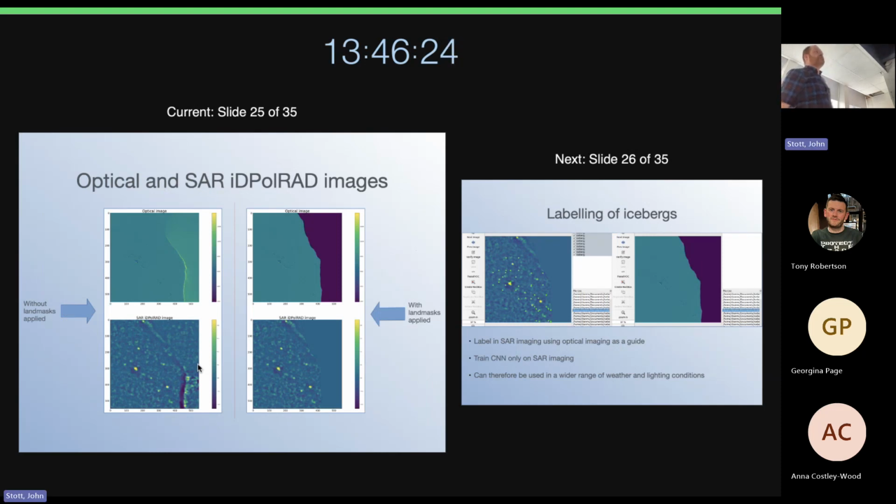We apply these land masks, as you can see, if you look along the coastline there's things that you may or may not decide might be icebergs there, but of course it's on the edge of the land. And so we remove that coastline with the land masks.